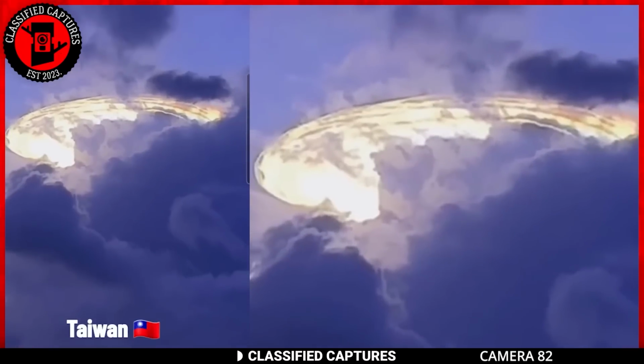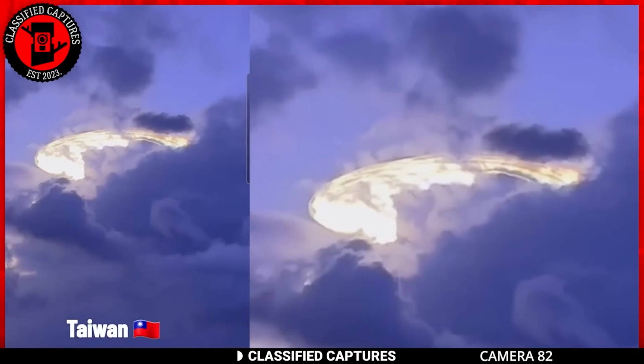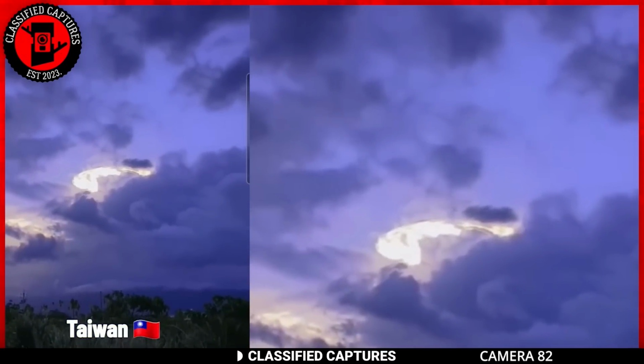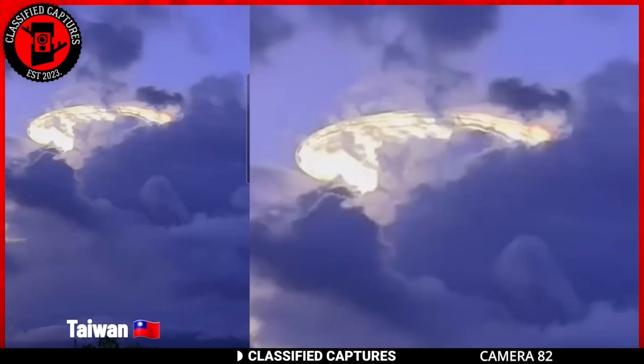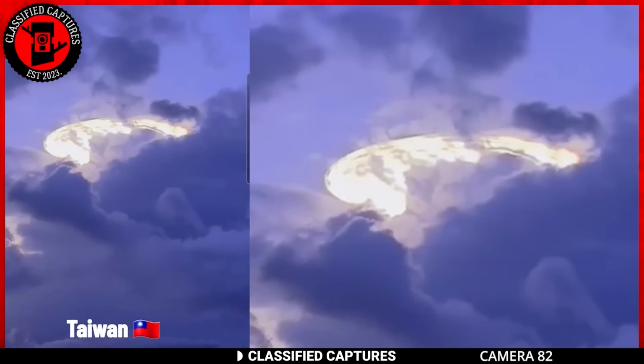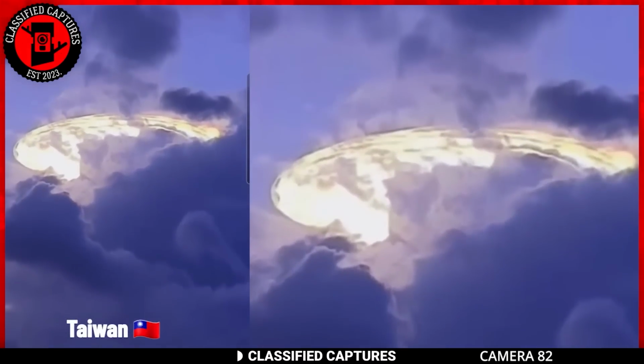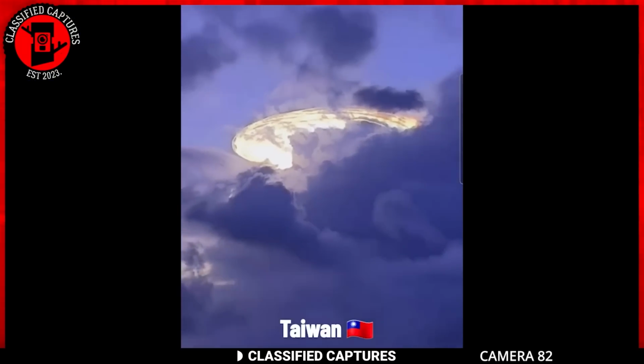This prompted him to record some more till the clouds around the bright object moved a little to reveal what you see. Now, I'm no nephologist, but that doesn't look like a cloud to me. It looks like an alien ship, but why Taiwan? Why would aliens go to Taiwan? I don't know, but I feel I have a hunch.